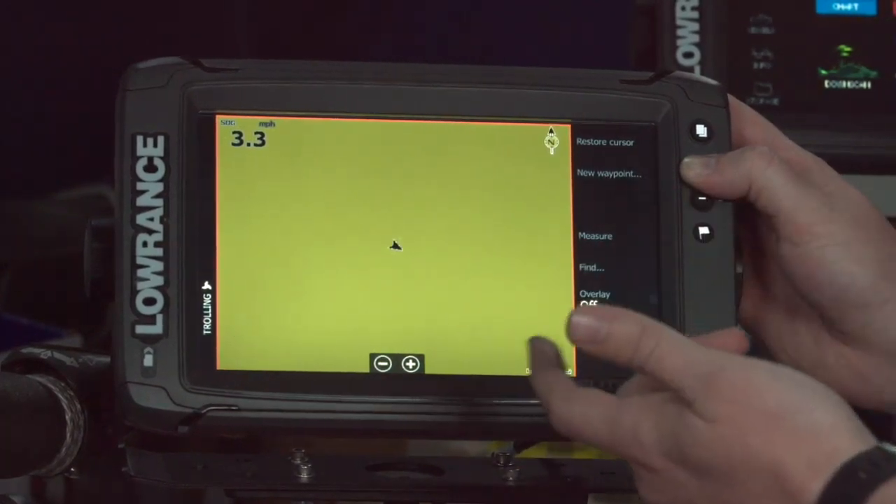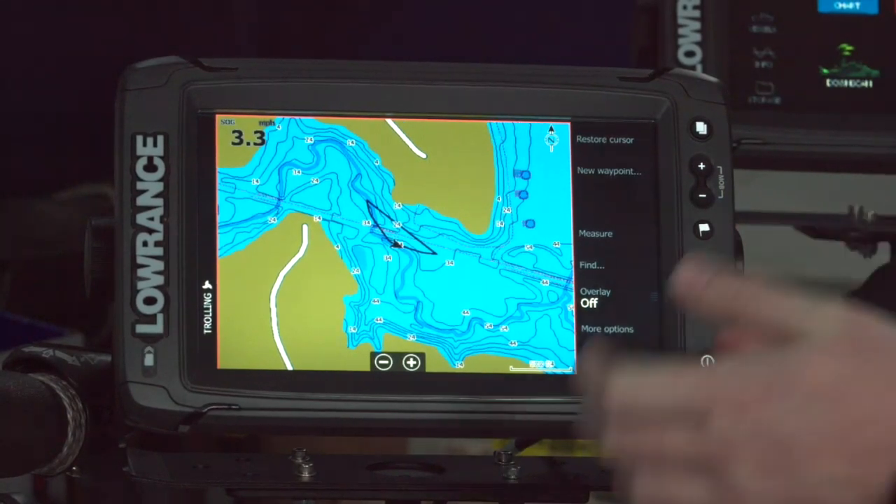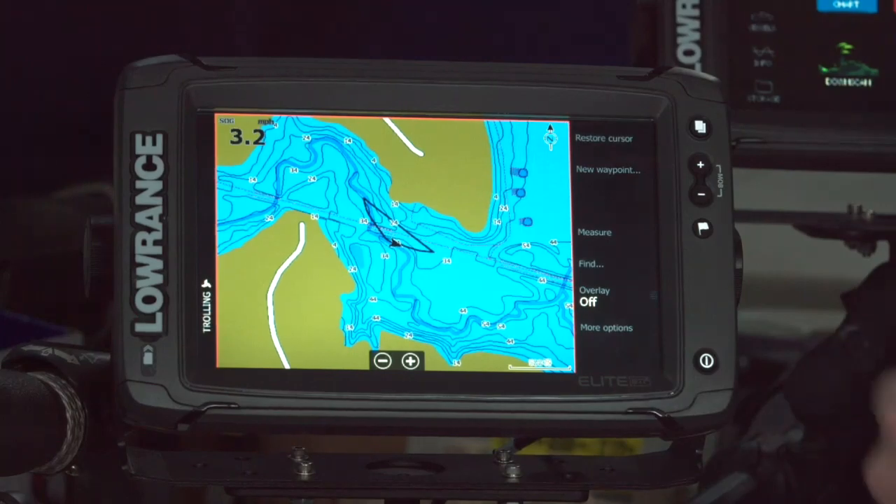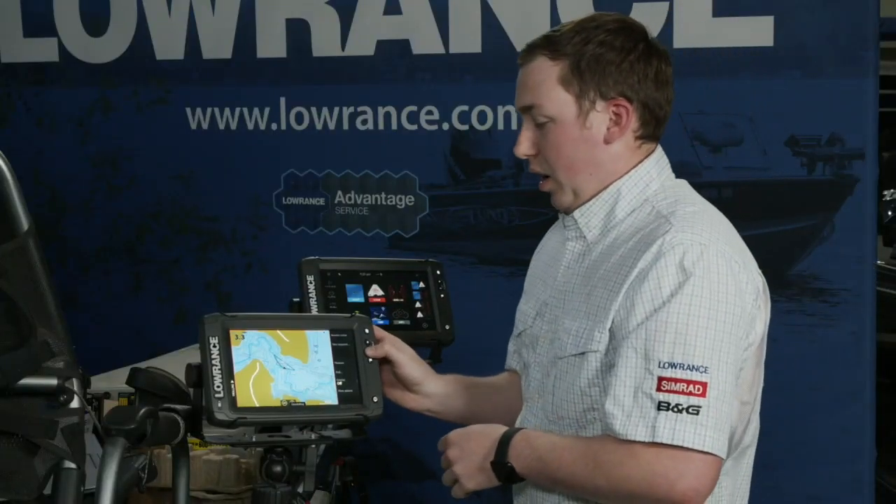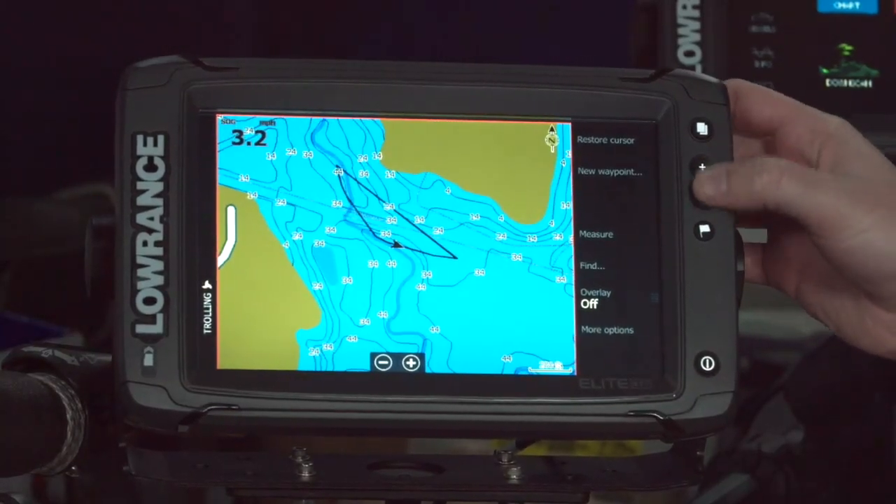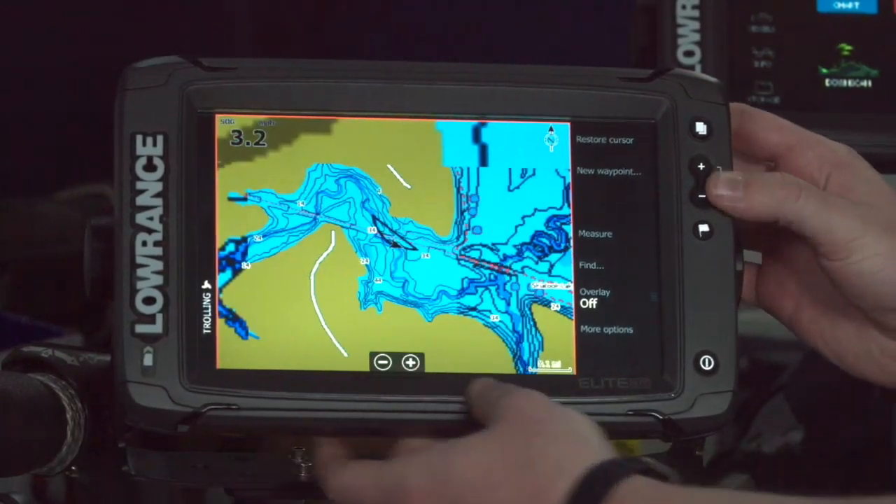Since this is run in the simulator, since we're here in the garage, this will be on where we recorded it. So this is Skiatook Lake just outside of Tulsa. And you can see all the detail that's already built into here. There's no chart card in here, it's just the data that's there. And we talked about the zoom buttons already, so I can zoom in and out on a chart really easily just from the buttons here, or I can do it from the buttons on the bottom of the screen if those are easier for me to reach.